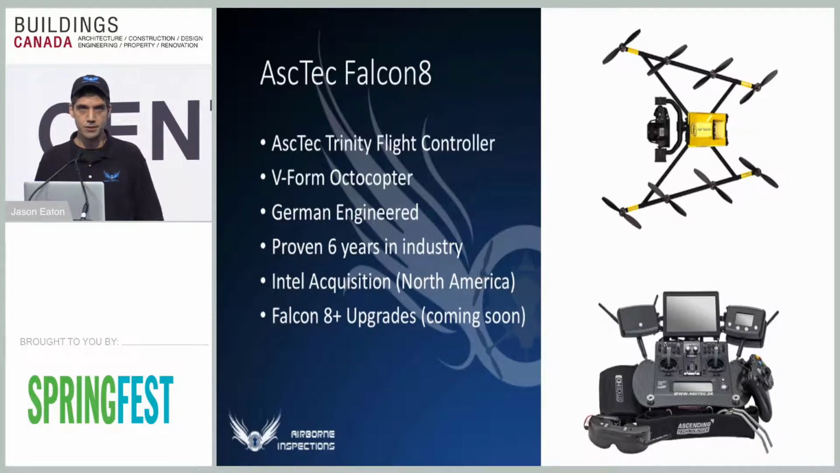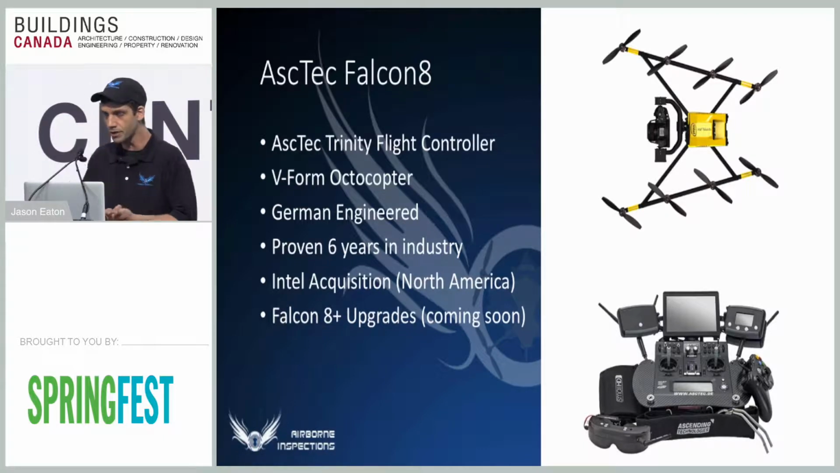It's German engineered, so quality control is second to none. It's been proven 6 years in industry, this particular machine, and it's one of the very few in the world that's actually allowed to fly on offshore oil rigs. If you know any of the regulations that are involved in that, it's a pretty heavy deal. Intel just acquired Aztec as of last year, and they've got a new model coming out this summer that we're really looking forward to.